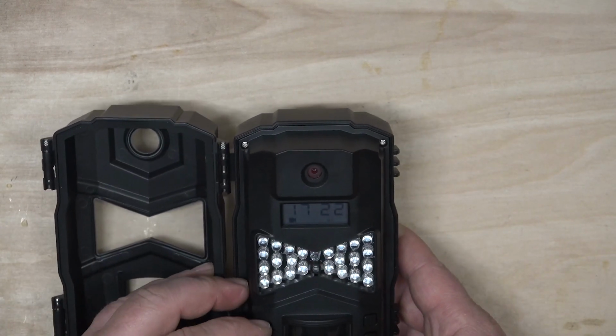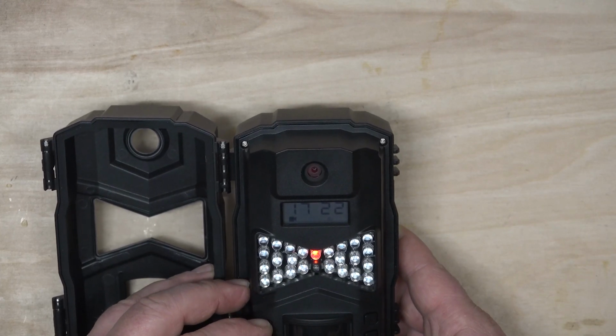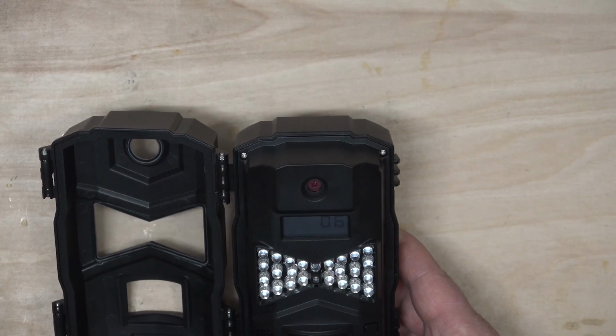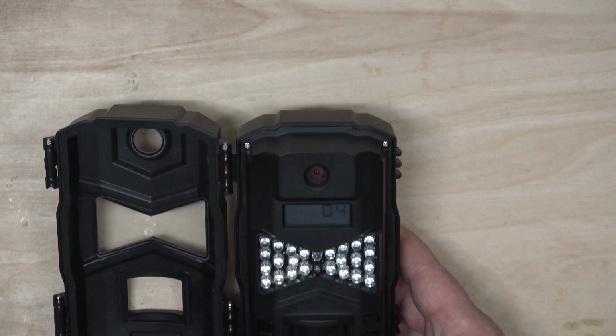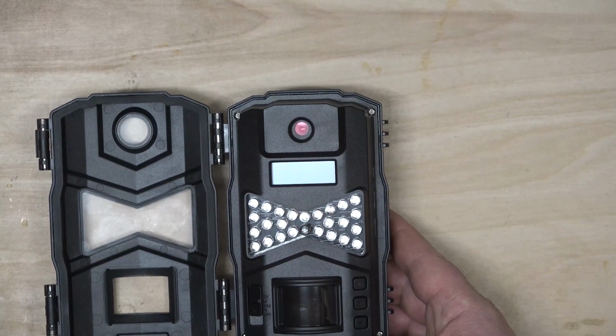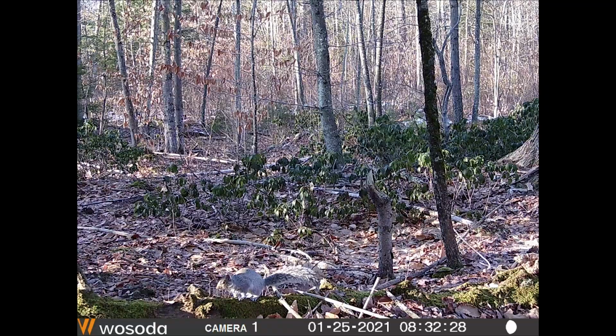If you slide this to the up position, it's going to begin a 10-second countdown. And once it gets to 0, anything that steps in front of the camera will get recorded. We're going to go put this out in the woods and see what we got.